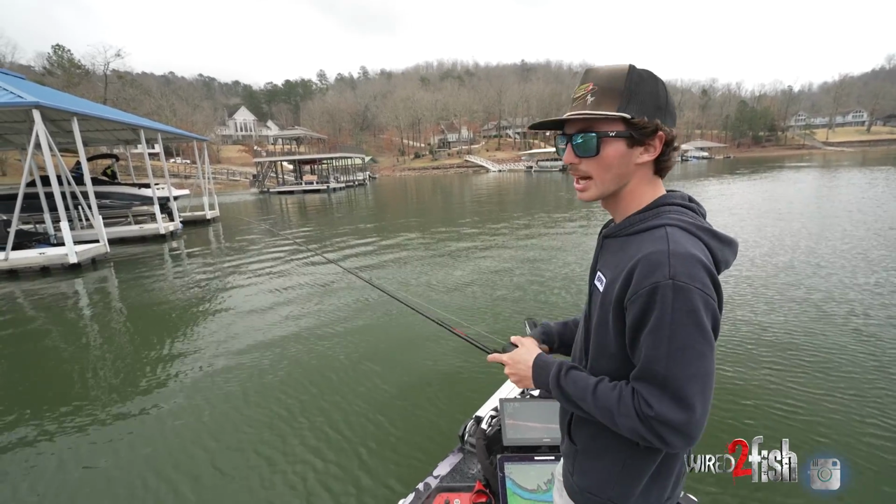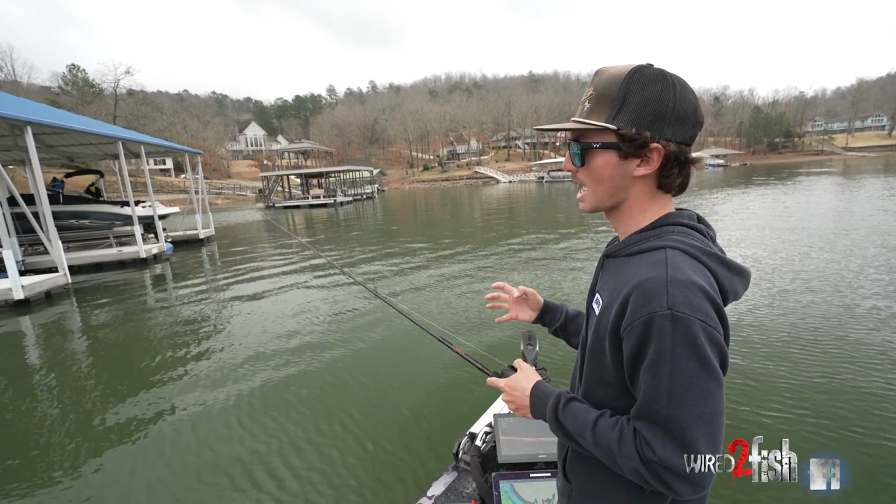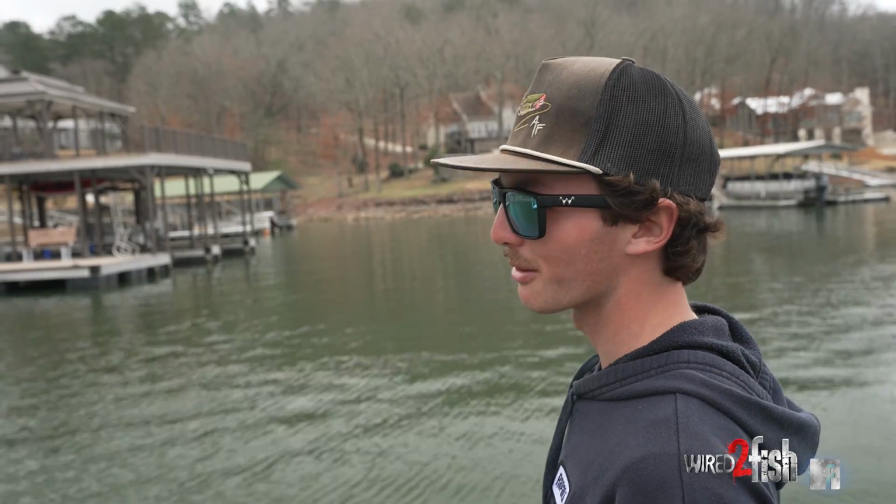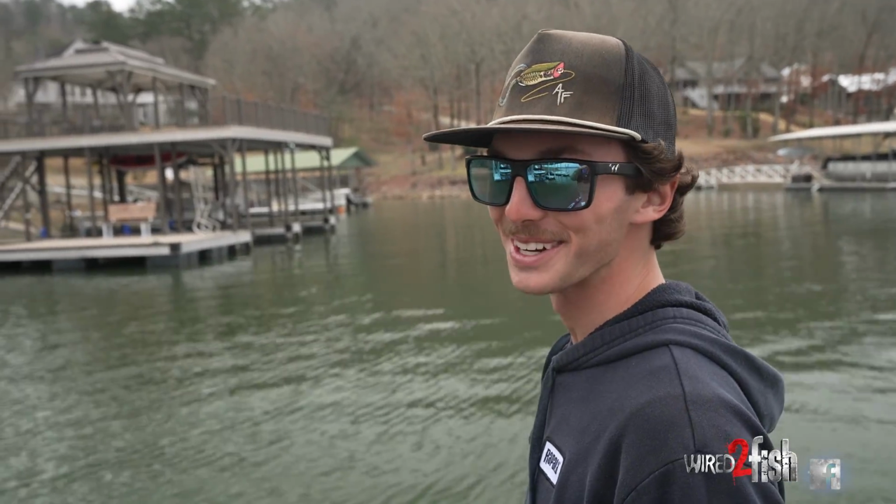But occasionally when a fish is staring at it, you can pop it and get the fish to react to it and get just a snap at it and grab it. I go off feel. Whenever I feel her grab it, I'll let her swim for it for just a second, and then I'll just lay the beans to her.